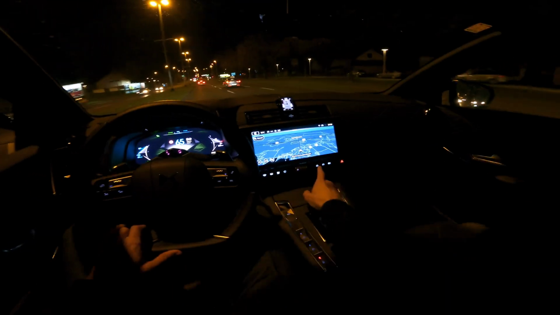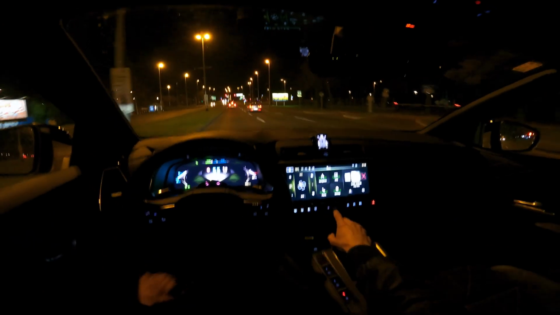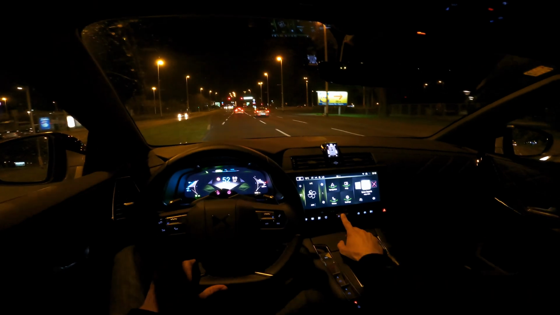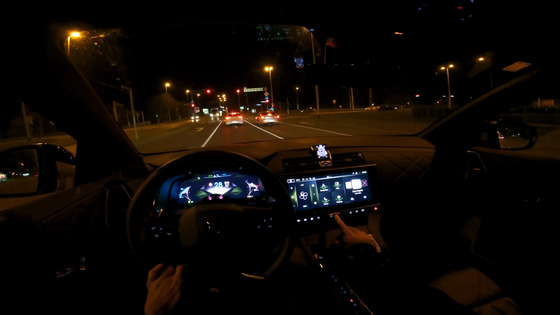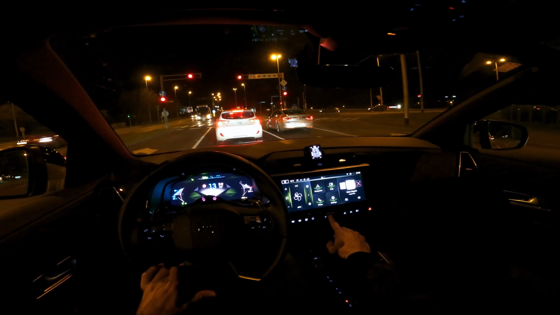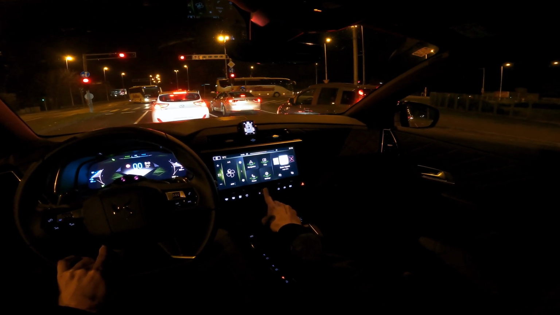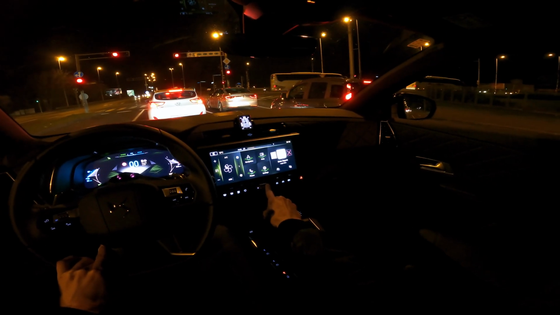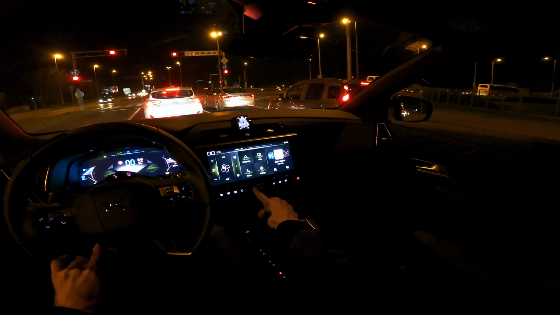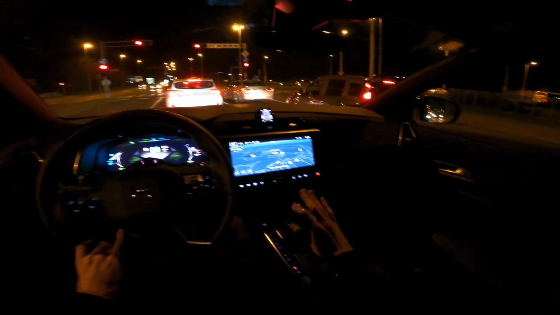Also, I didn't play the sound here, but the sound is actually pretty good for basic speakers. I'm going to play just a little bit as soon as we stop, so I don't want you hearing the tires and the sound at the same time. So let me just try to play some music here before the traffic light changes. Okay. I can't play for too long, but I can talk a little bit. You can hear it's so good. I need to mute it not to get a copyright strike, but these bass speakers are so good.